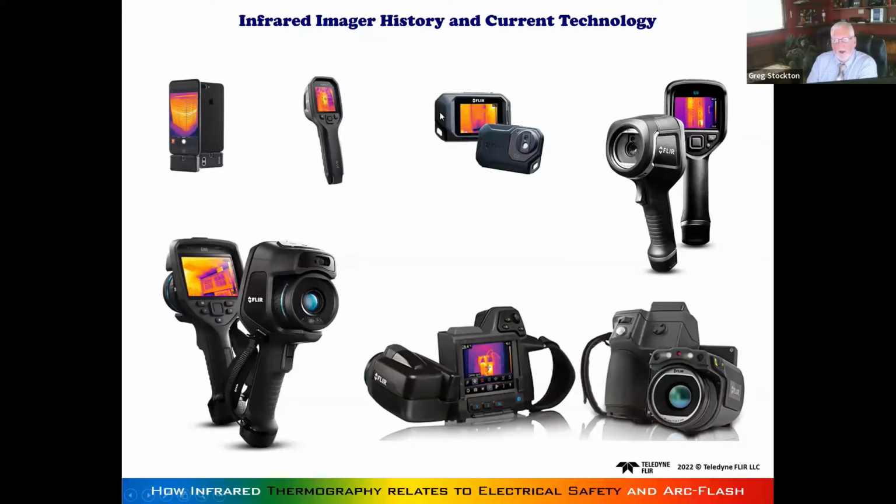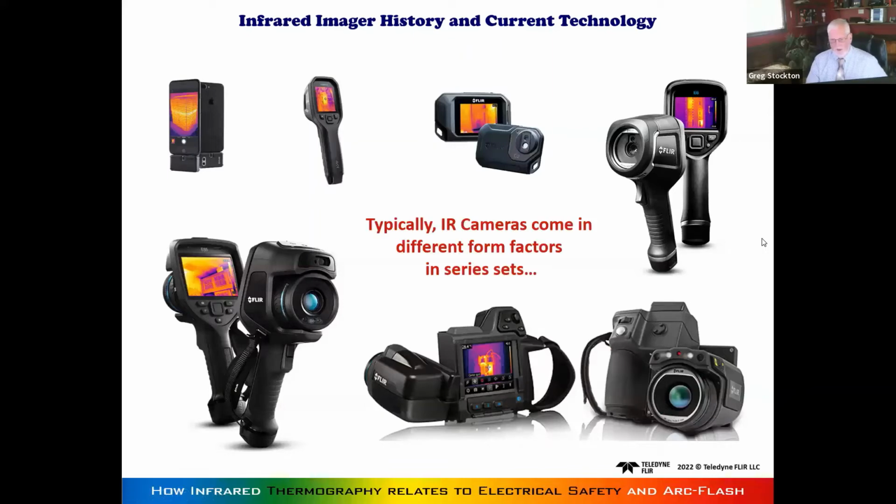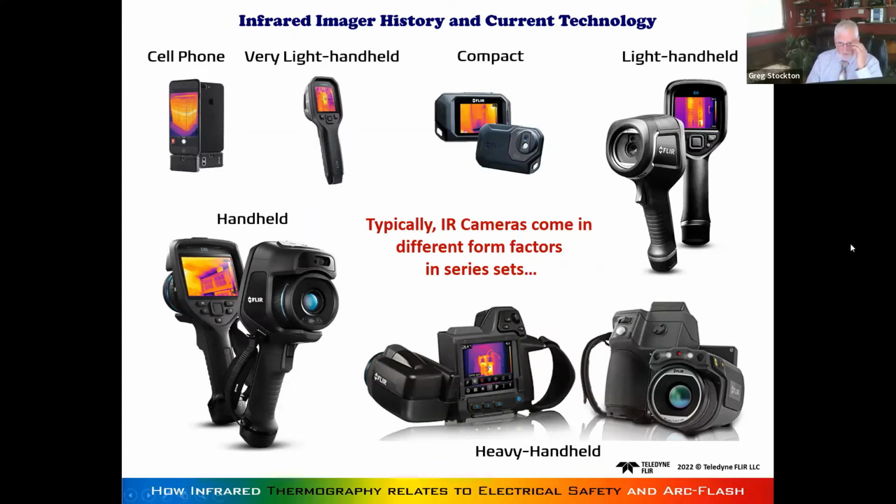They have a series of cameras with different form factors: cell phone, very light handheld, compact handheld, and what I'll call heavy handheld, but they're not that heavy. Compared to the cameras we used to lug around, they're feathers.